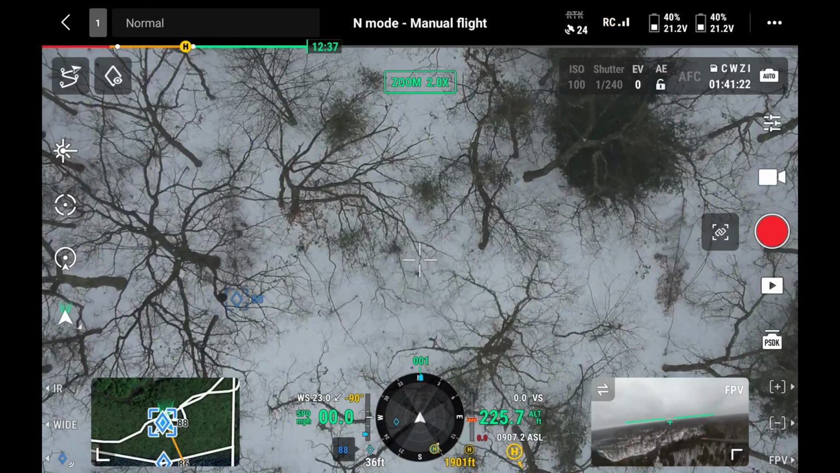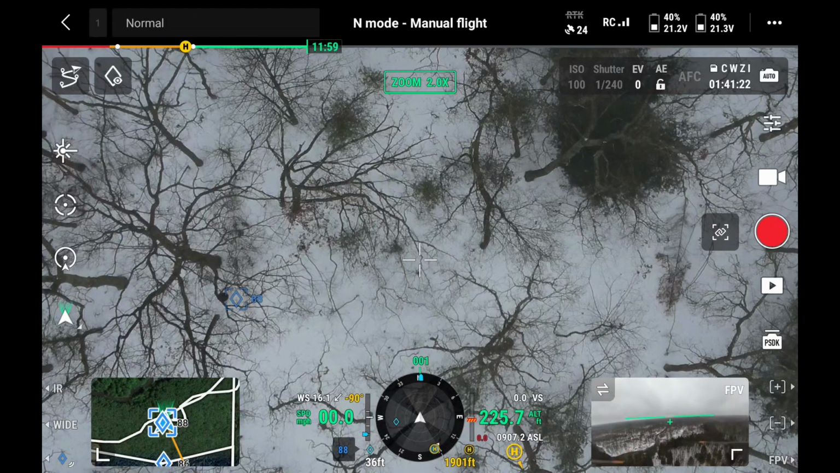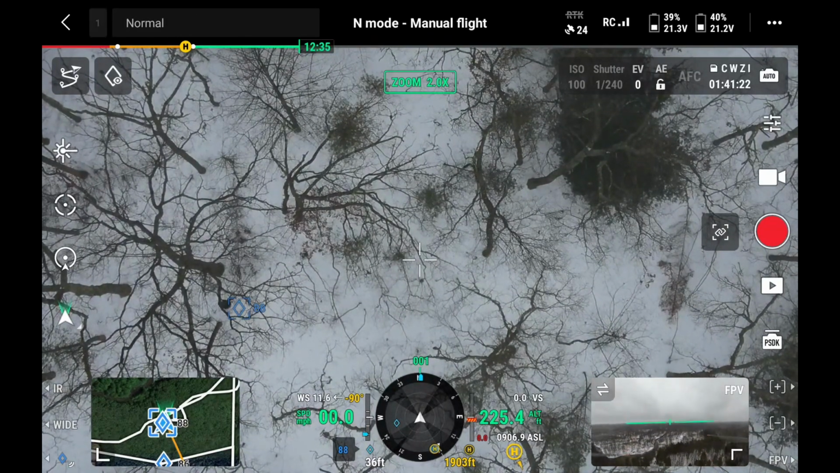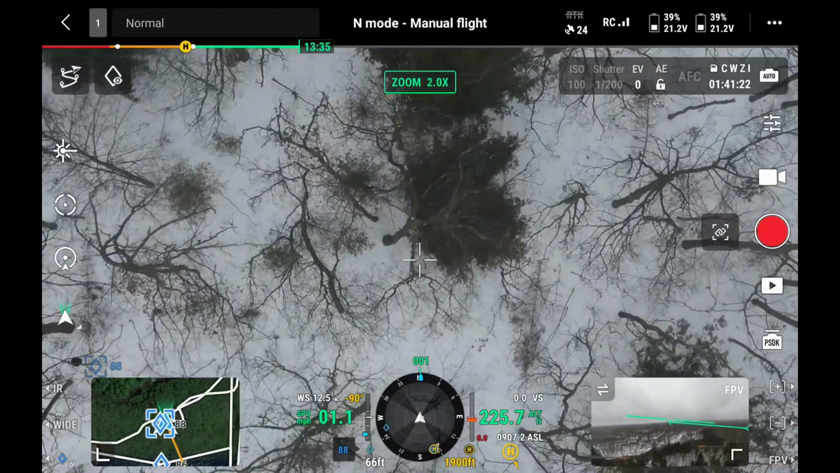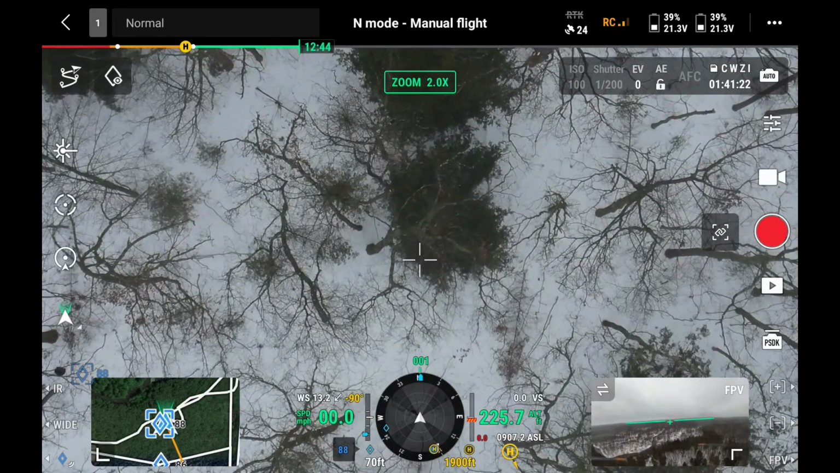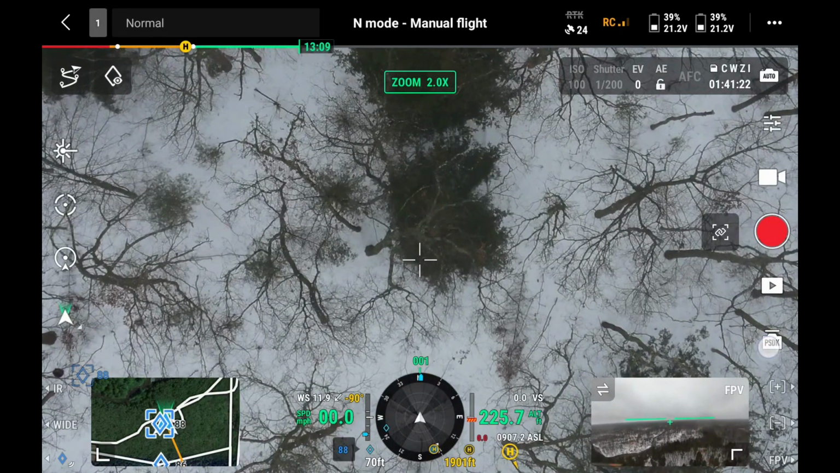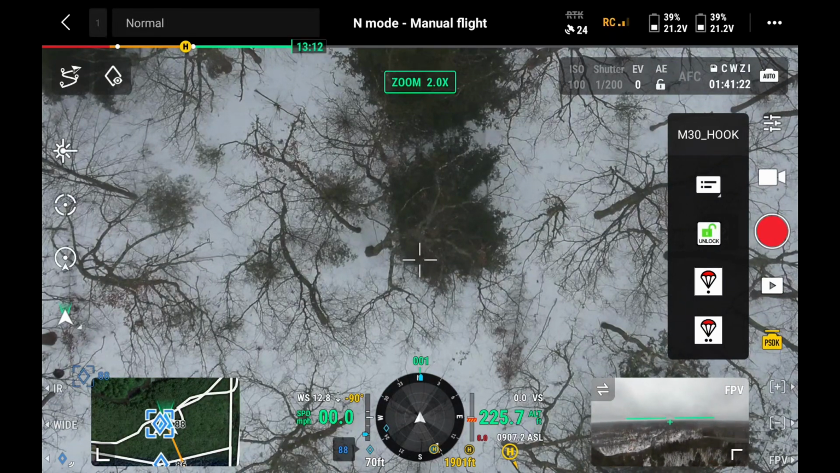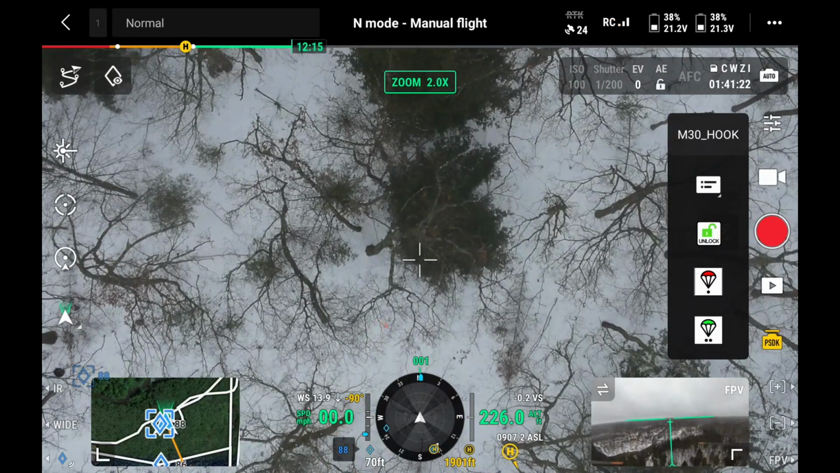I'm 225 feet above him. What is it? Northeast. I can try to put it right in here. I think that'd be good. So I'm going to be... what is it? 13? And the way it took off yesterday, northeast. Hopefully it doesn't just drop straight down. Alright, you guys ready for this? Yeah, drop straight. Alright, here she goes. Straight down. Straight down.